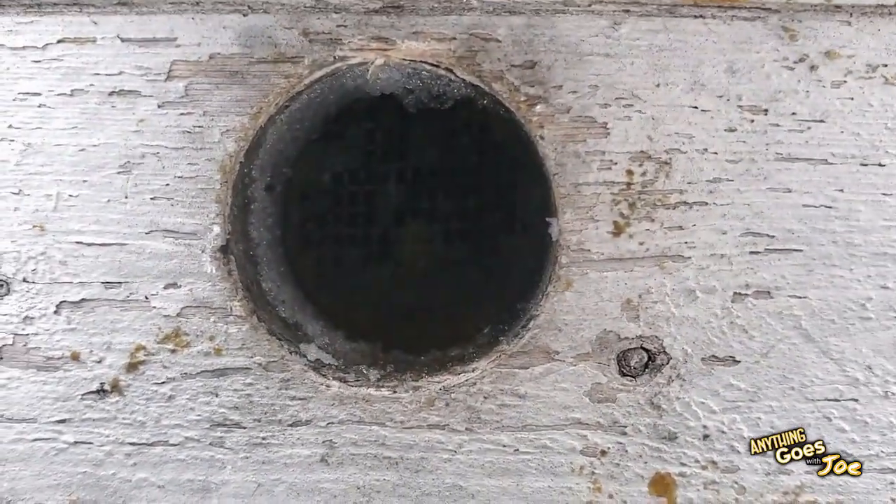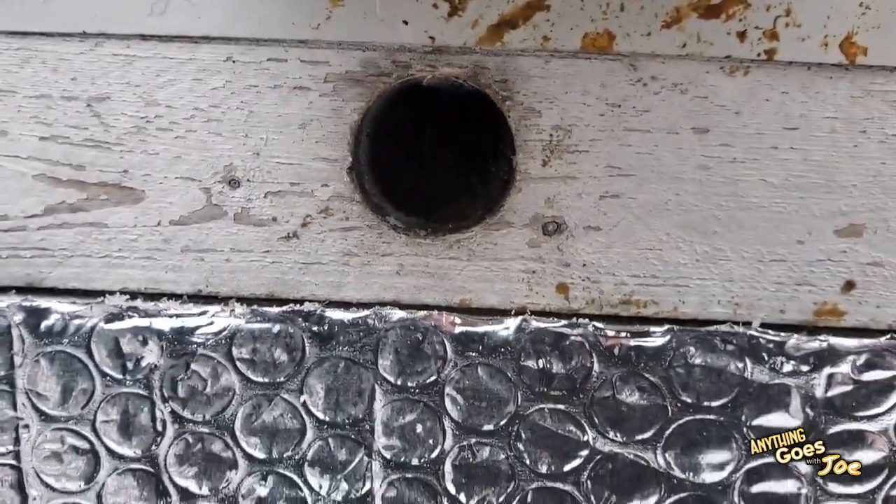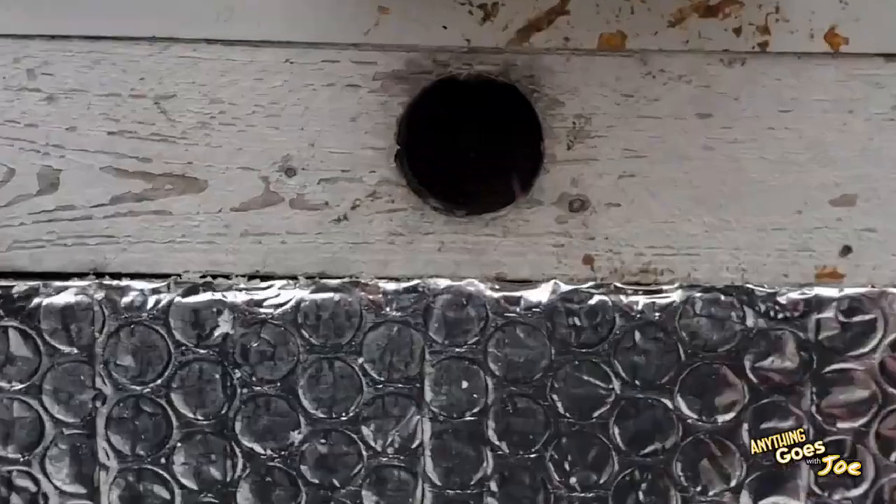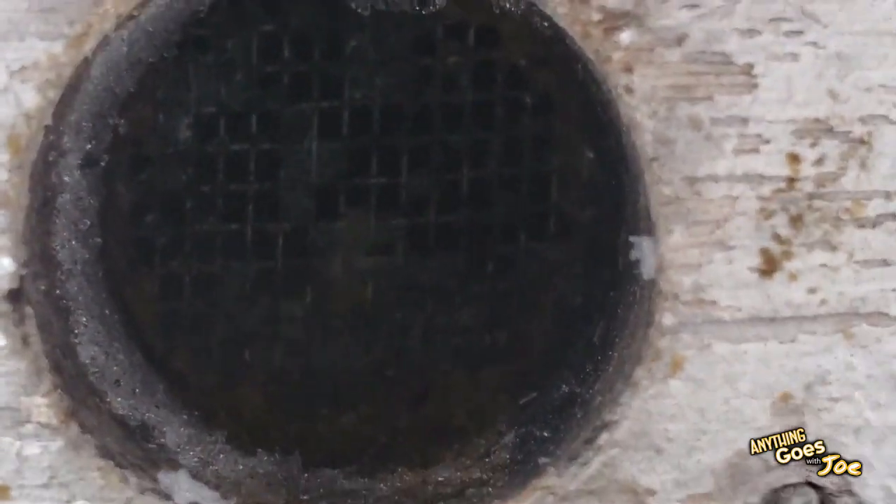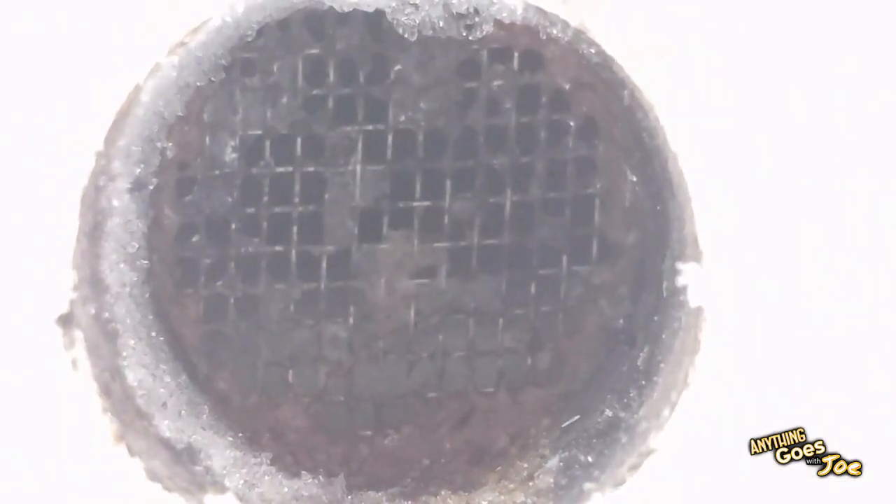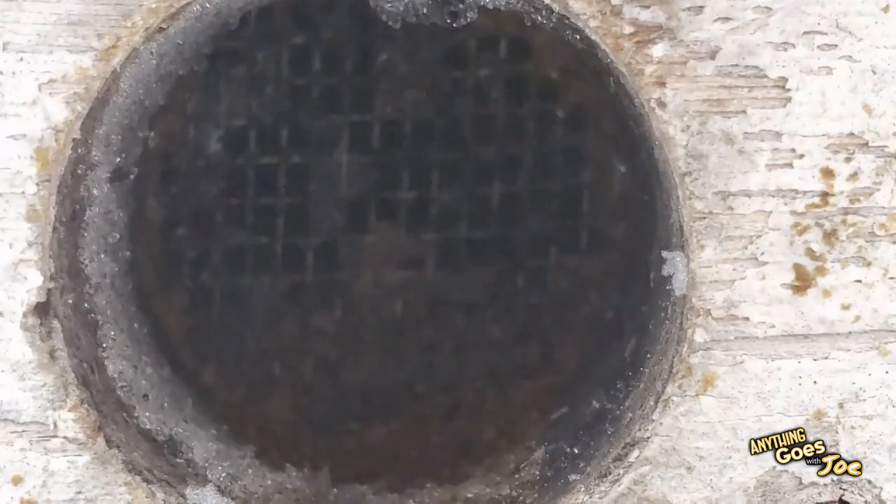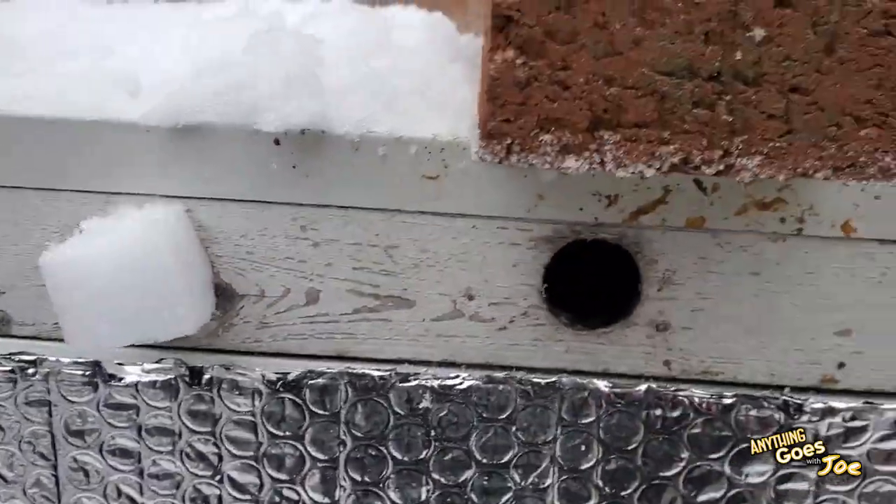Let's look at that hole now. Try to brighten it up here. It's a lot clearer than it was, so that's a good thing. Still not perfect, it's not going to be. But at least it's not frosty. And we're going to go with that.